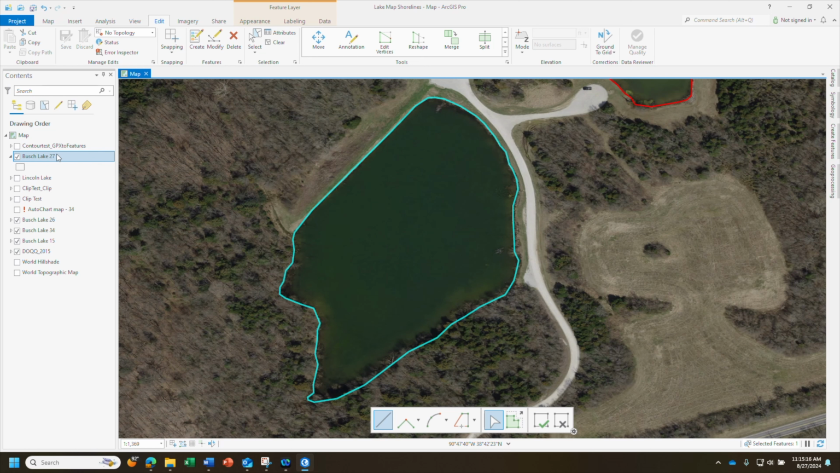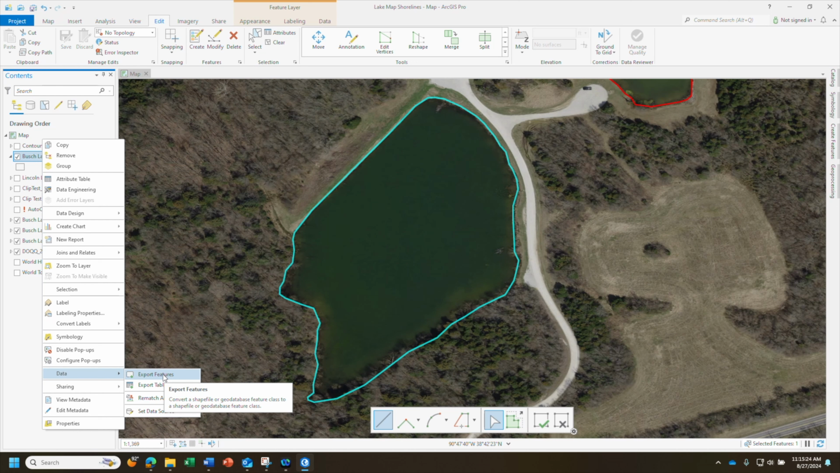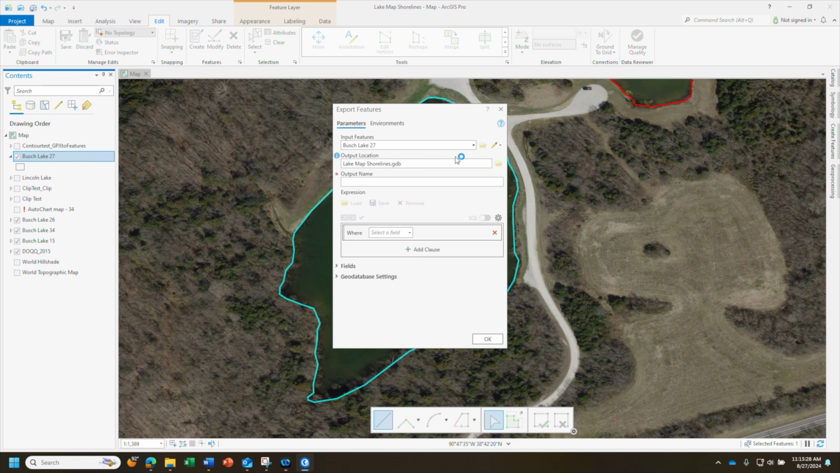To export the shoreline, you right click on Bush Lake 27, go down to data, go to export features, then change the output location to wherever you want it to save. I will put it in my folder that I keep for lake mapping. I have a folder of lake maps and shorelines, and I will put it in my unrevised maps because I just keep everything there that I'm not done working on yet. I will change the output name to Bush Lake 27.